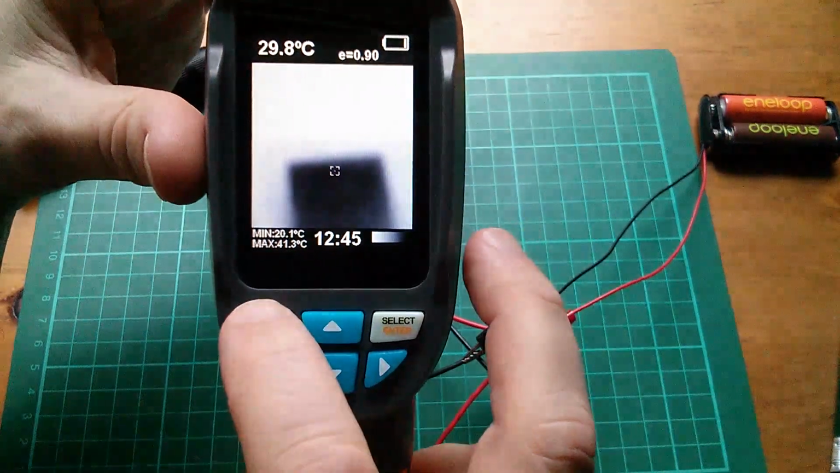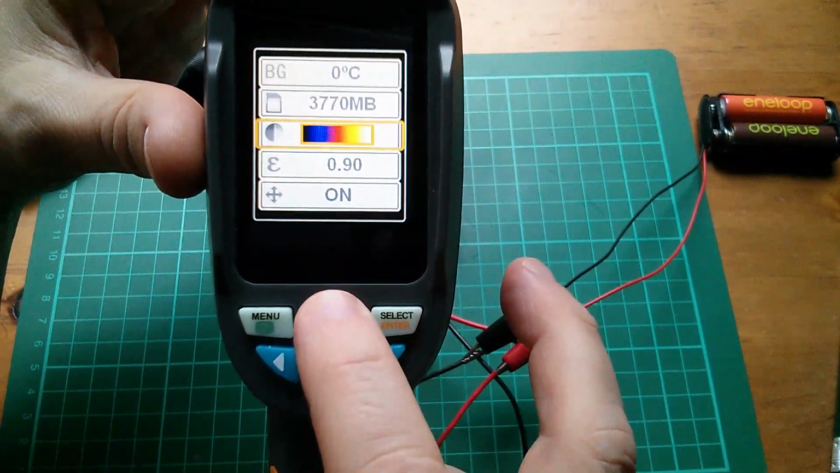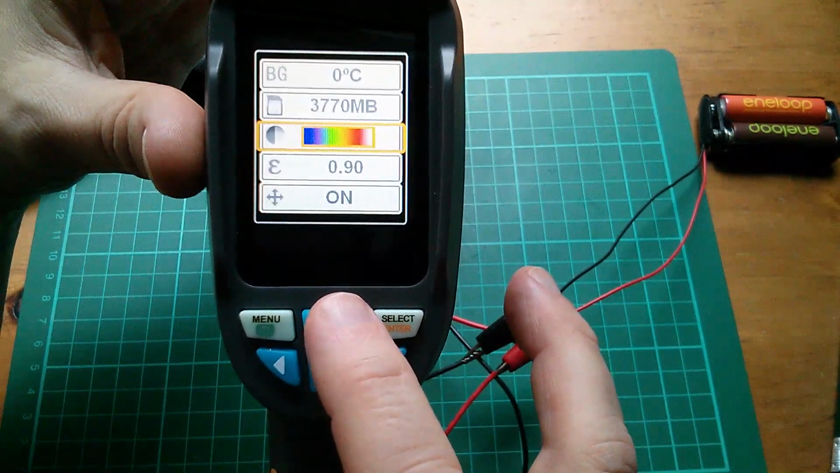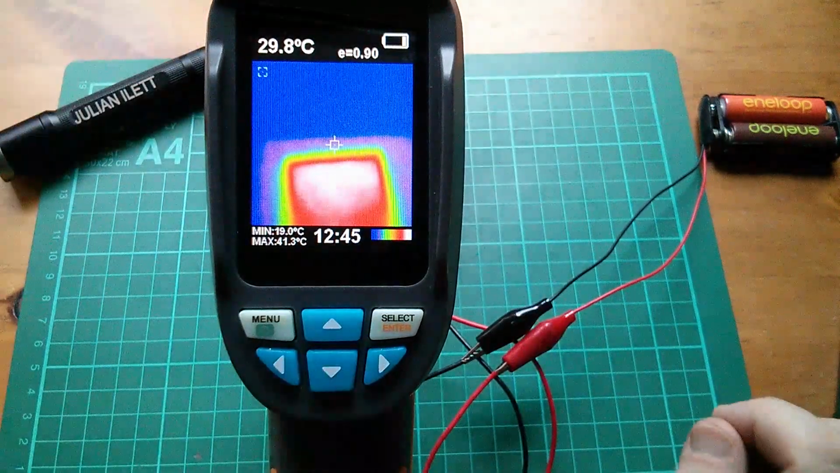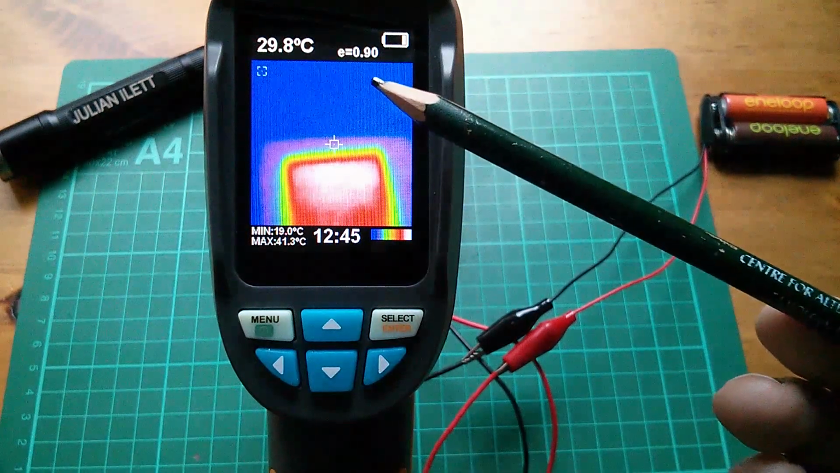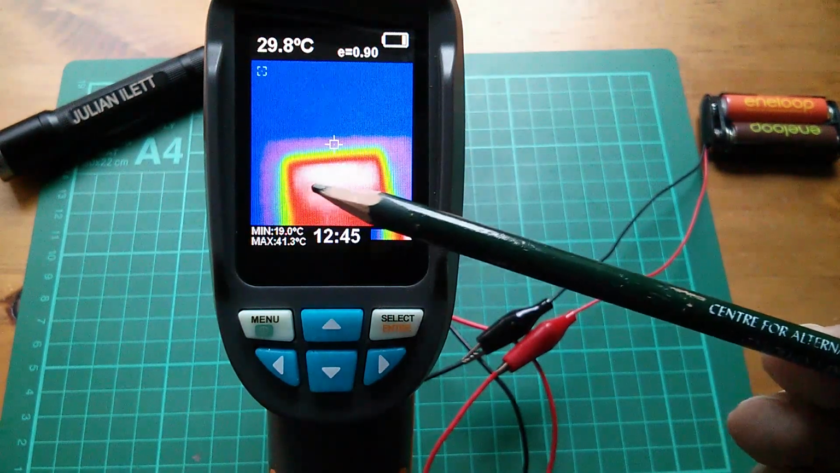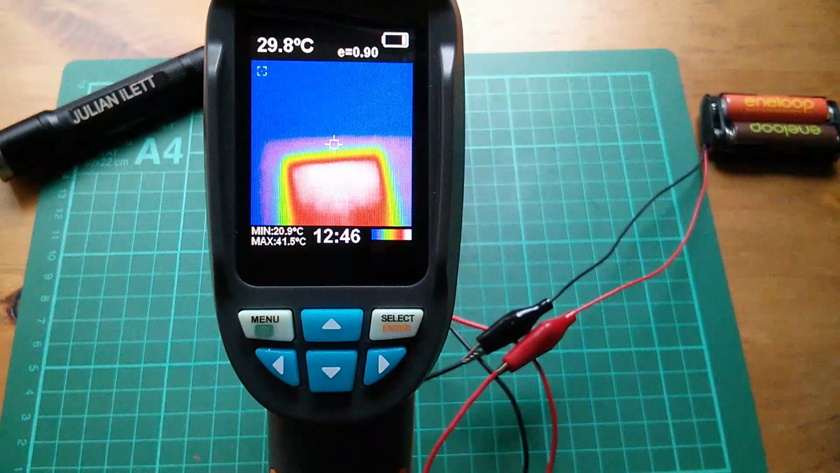Right, let's try another palette. Let's try the one with the most colours. So I'll come down to palette, select, and then go up to, now which one was it? Yes, I think that one has the biggest range of colours. I think that's the rainbow palette, so select that, come out, and there's the rainbow palette of colours. Now, it looks like cold is not black. It looks like it starts at blue and then goes purple, bluish, greenish, yellow, red, and then actually white for the hottest temperatures on that palette.